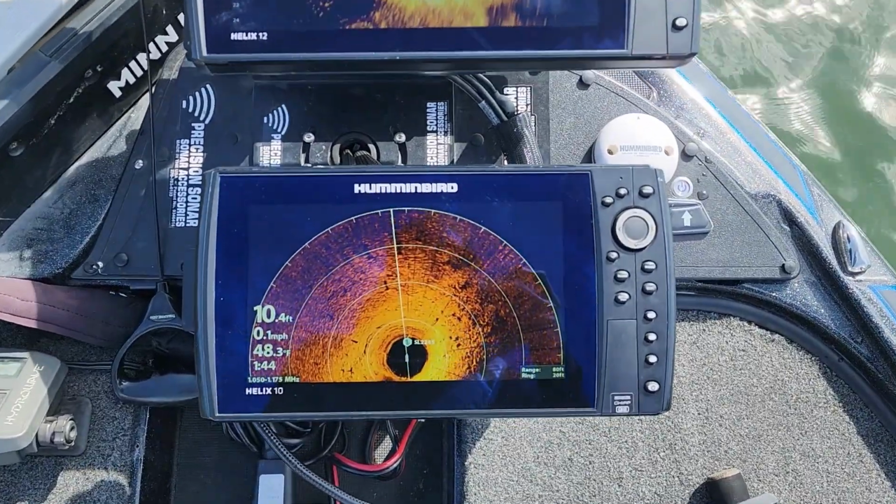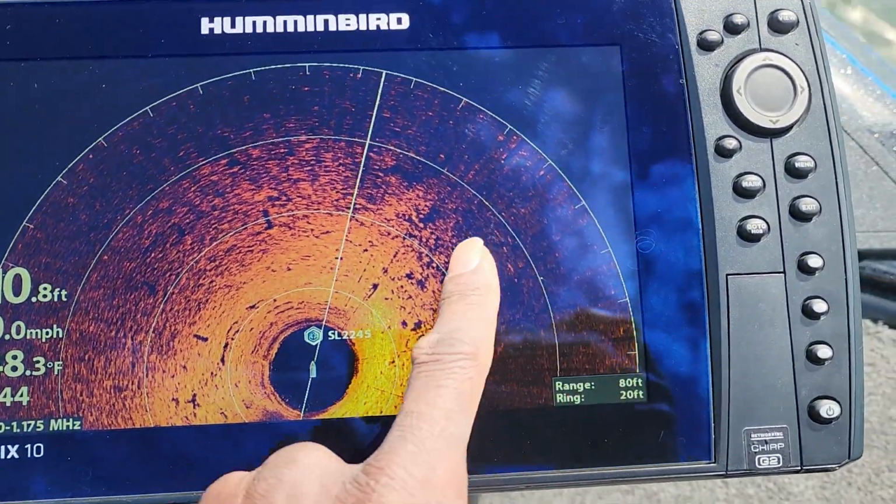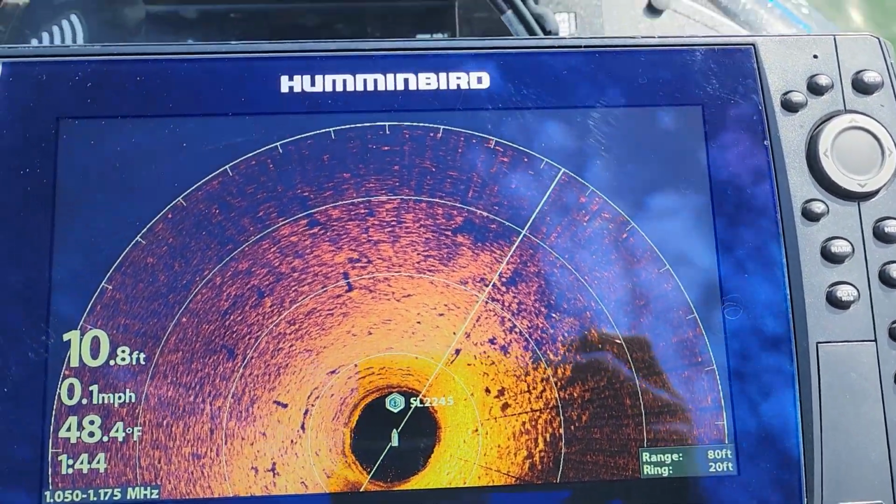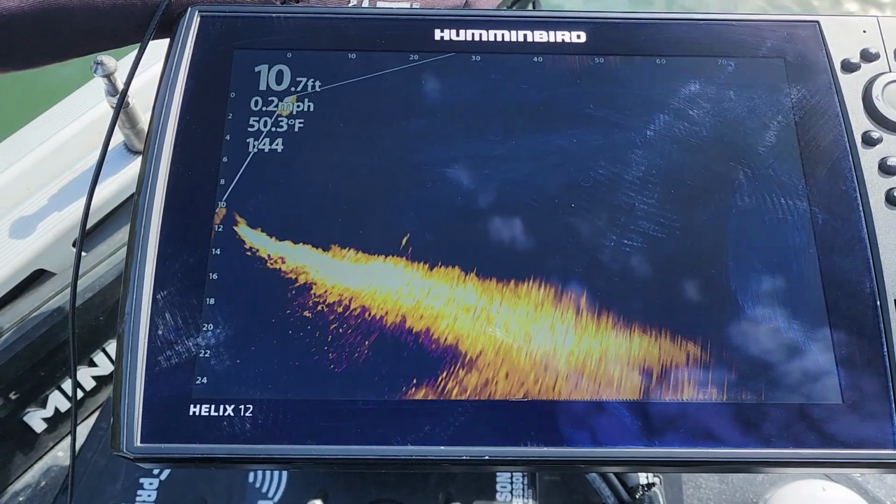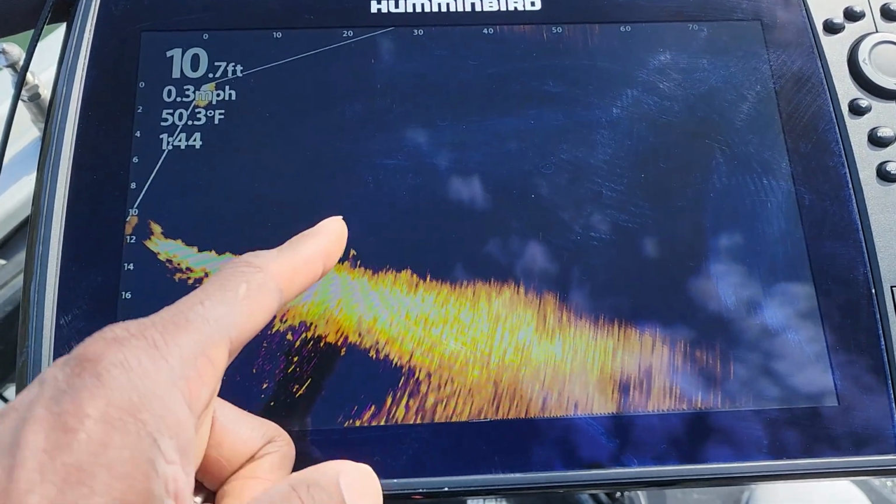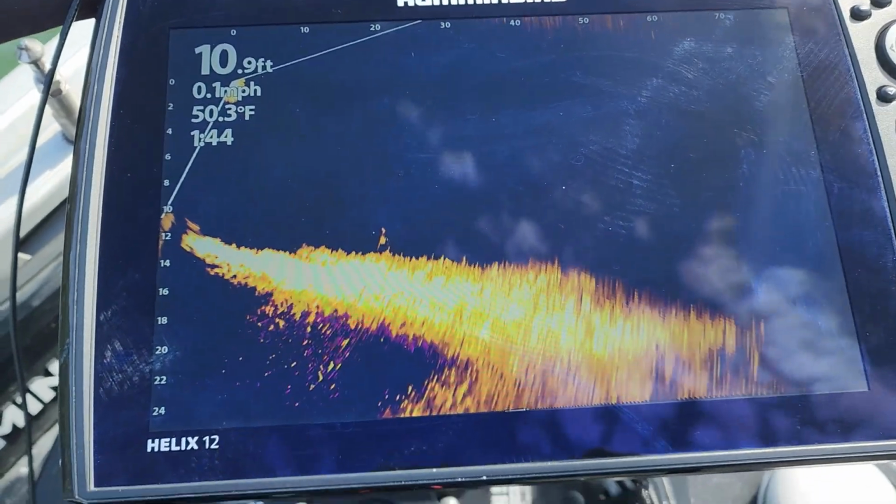All right, now that was a nice fish. I used my 360 to get that one. So if you take a look right here, you can see all the cluster of rocks right there to my right. And pretty much on the live imaging, it's locked right now on spot lock, so it's moving back and forth on its own. You can kind of see some structure out there. Every once in a while you'll see some fish, but that's directly in front of me.